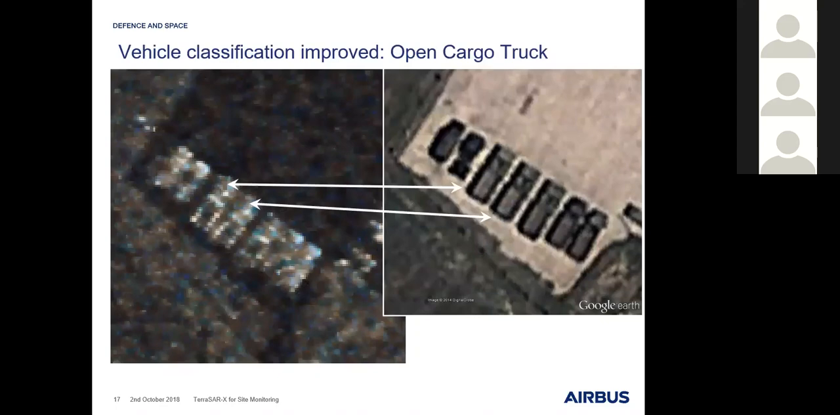On the right-hand side, I put in a reference image that shows the same situation in Google Earth, so just using very high resolution optical imagery. If you compare these objects, you can see that the appearance of the objects in the radar image is not completely different to what you can see in the optical world.